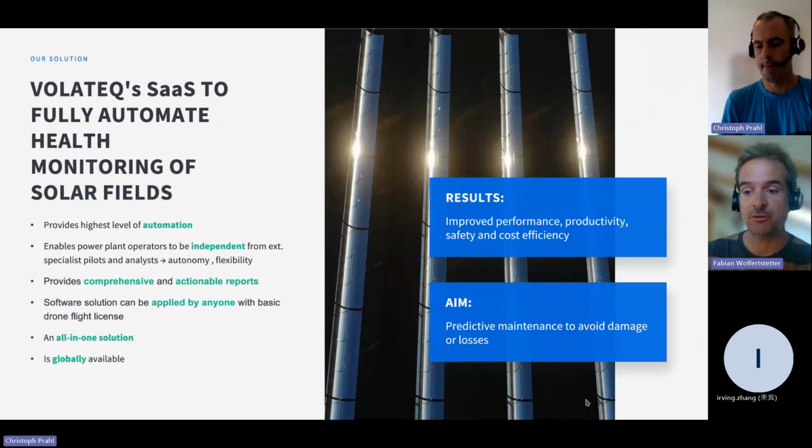Therefore, we need a high level of automation, which is one of our main goals here. We try to provide the highest level of comprehensive, actionable reports, as you've seen in the web app, and what's behind there, like how we produce those results.